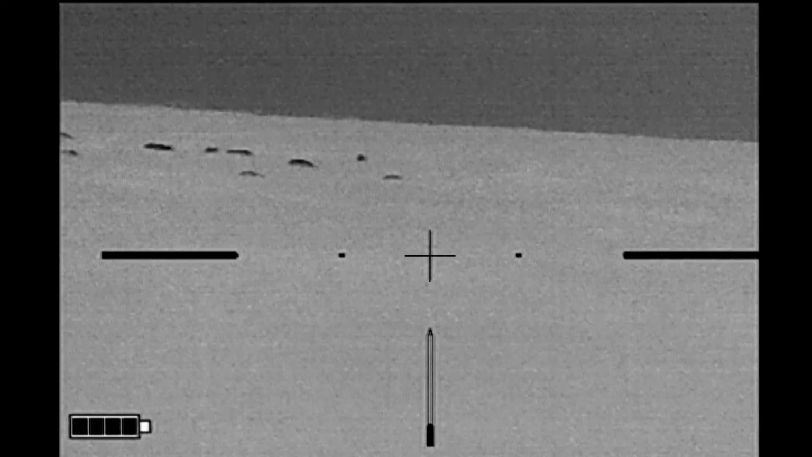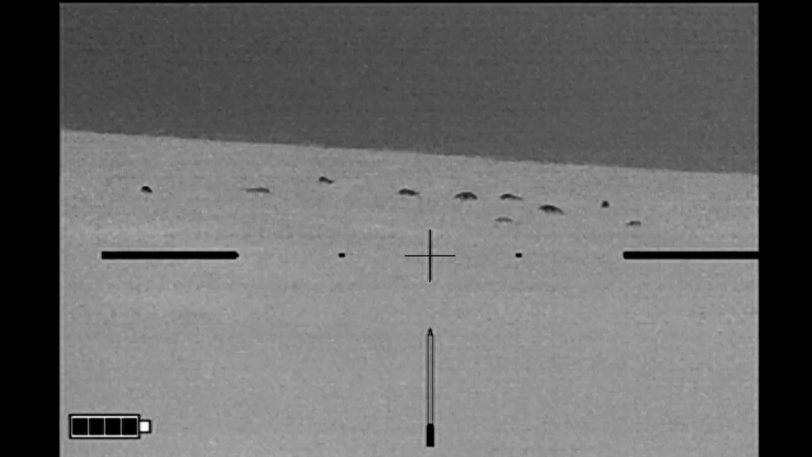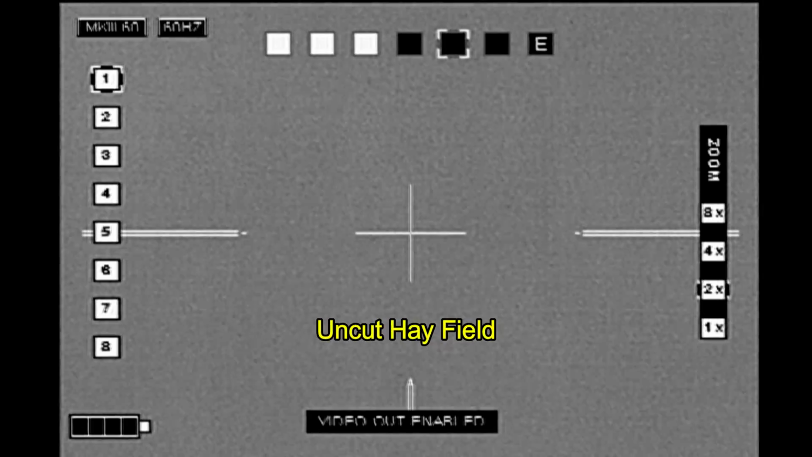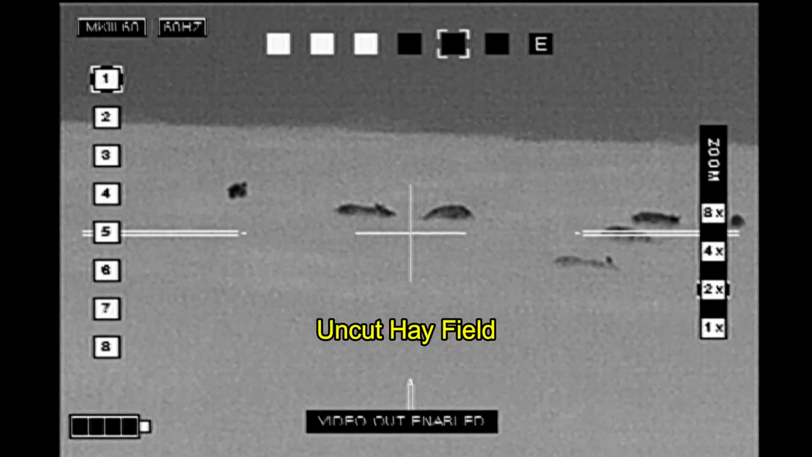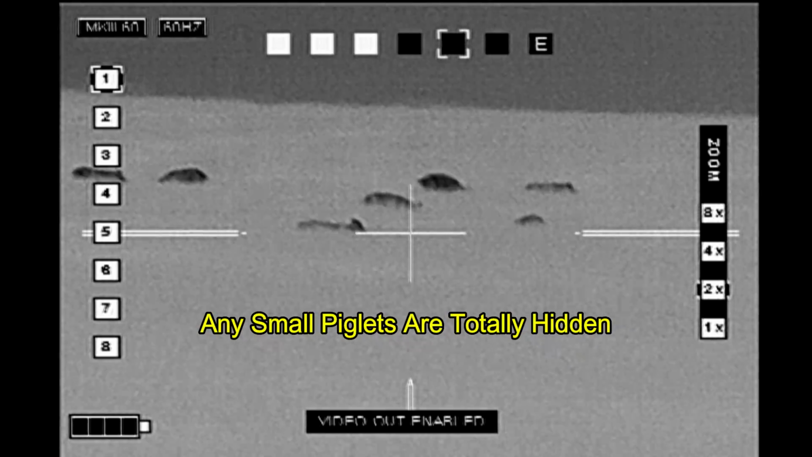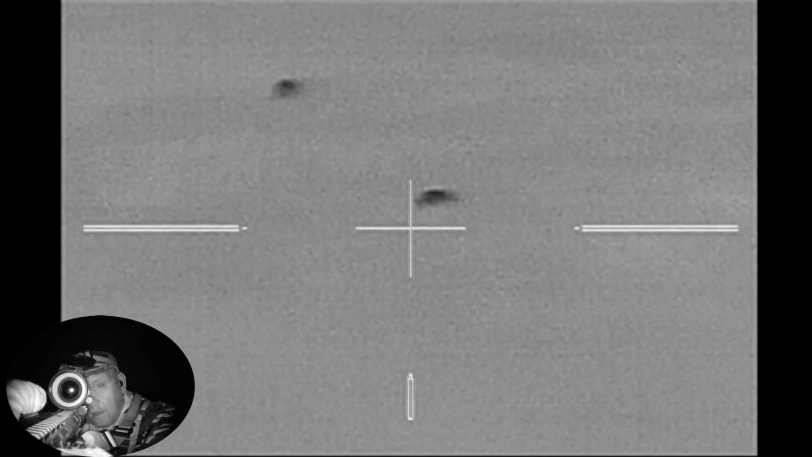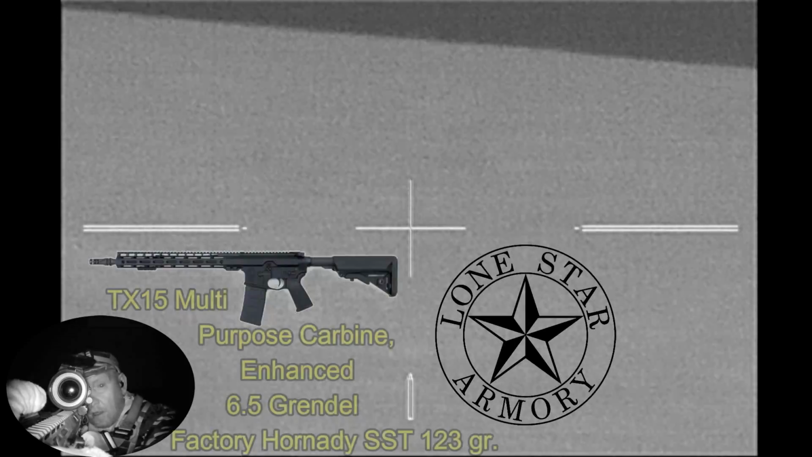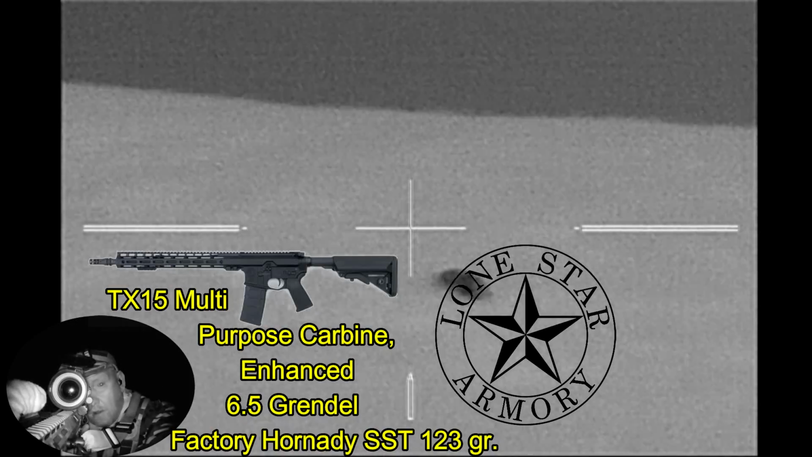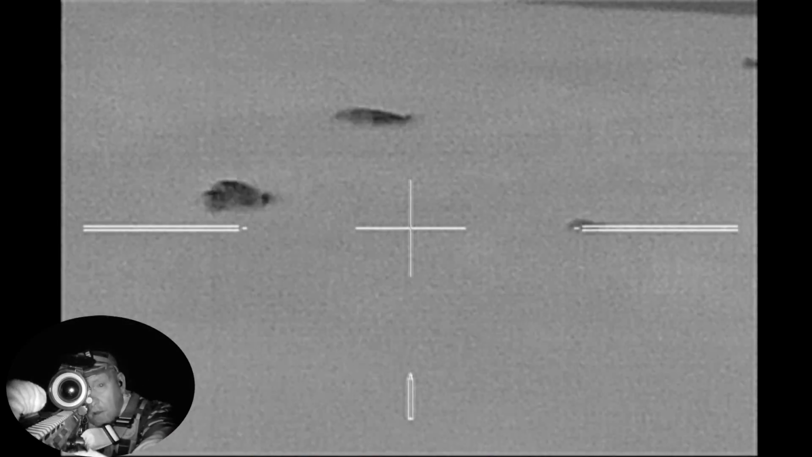Got a nice sounder of hogs. Now they're kind of hard to see right now because they are in an uncut hayfield. So we're only seeing the backs of the hogs for the most part. And this is something new. I've got a little inset camera that I've mounted on my Lone Star Armory TX15 multi-purpose carbine, through which I'll be shooting factory Hornady 6.5 Grendel SST ammunition.